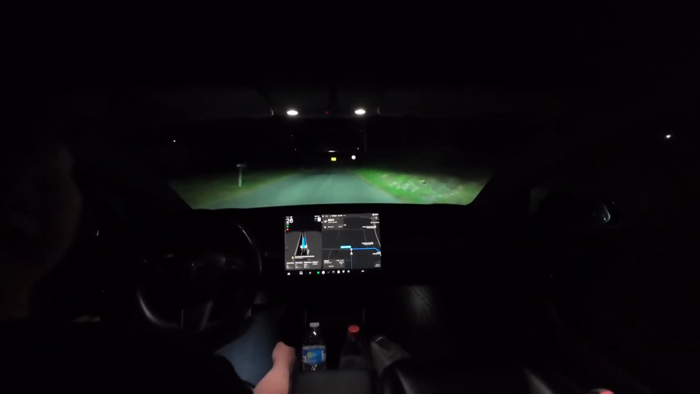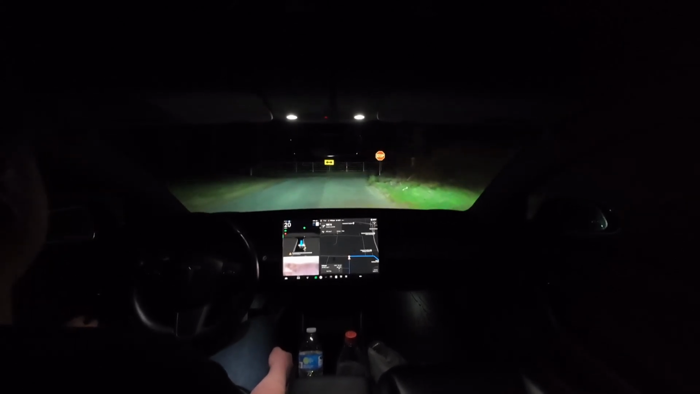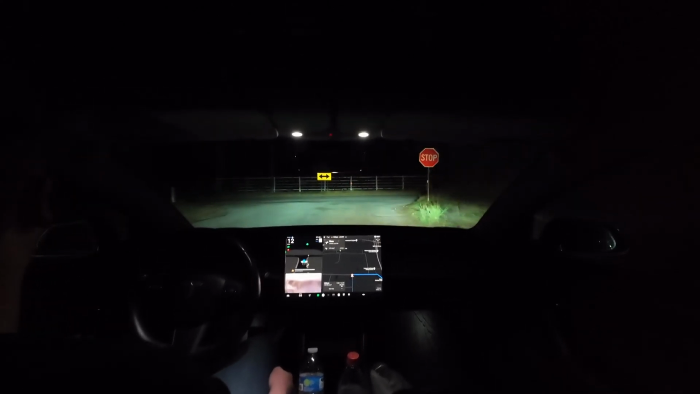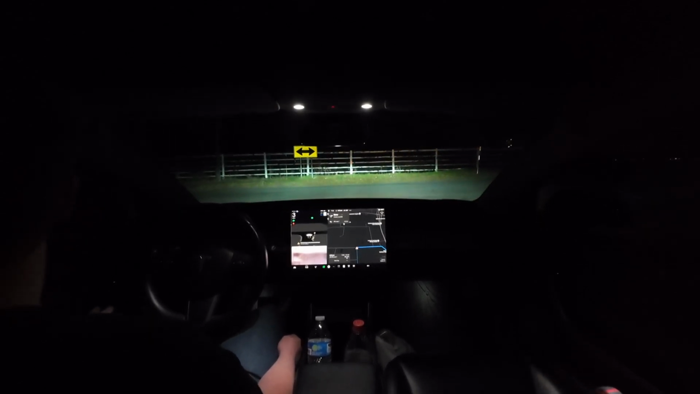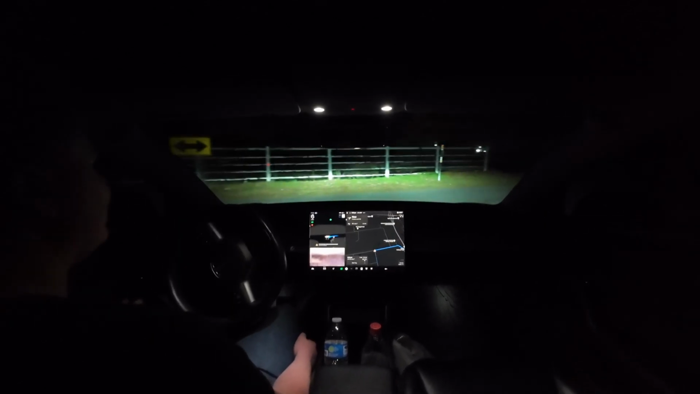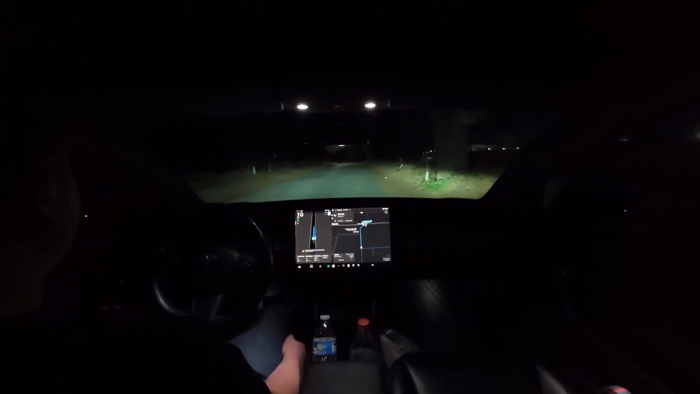I think, as far as I can tell, the only signs it can really read are speed limit, stop sign, and yield signs. It might be able to see no right turn on red, but I haven't had a chance to verify that, so I'm not sure. Someone in the comments can tell me if it does or doesn't.